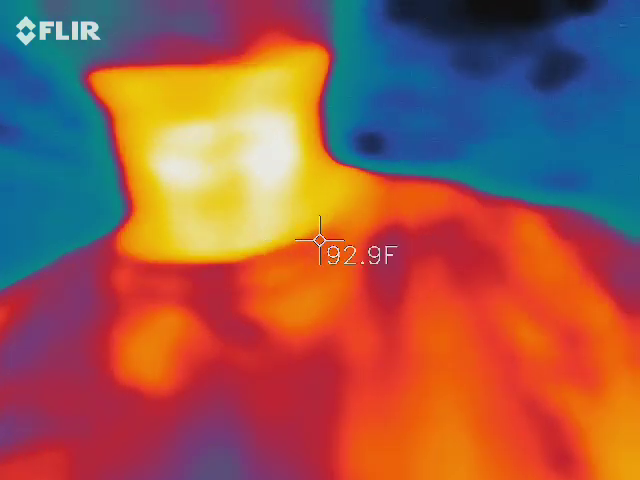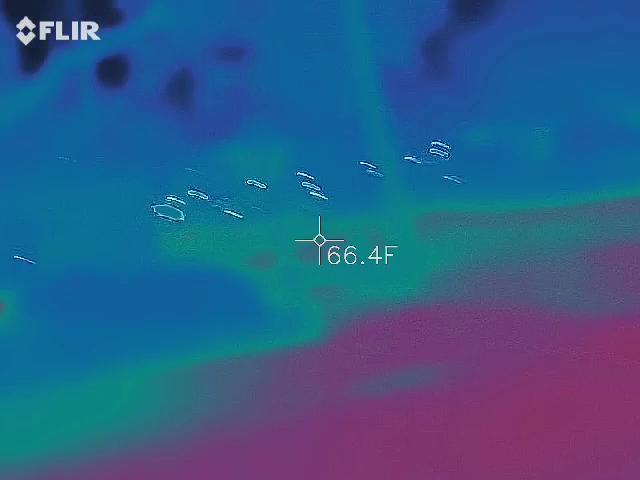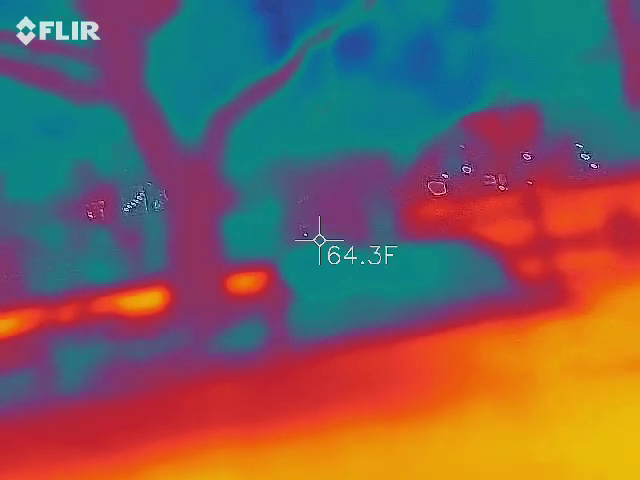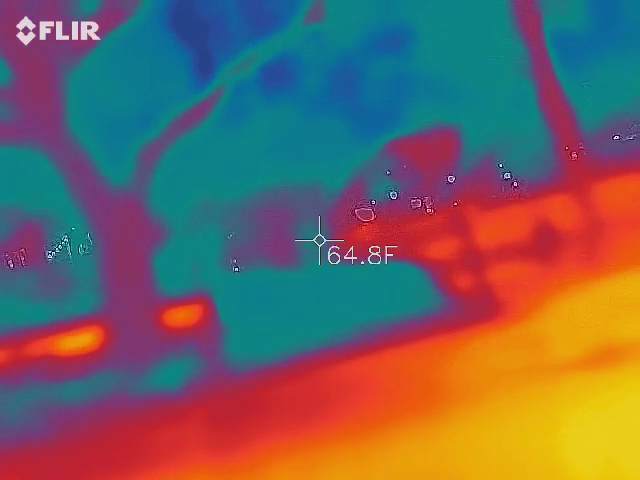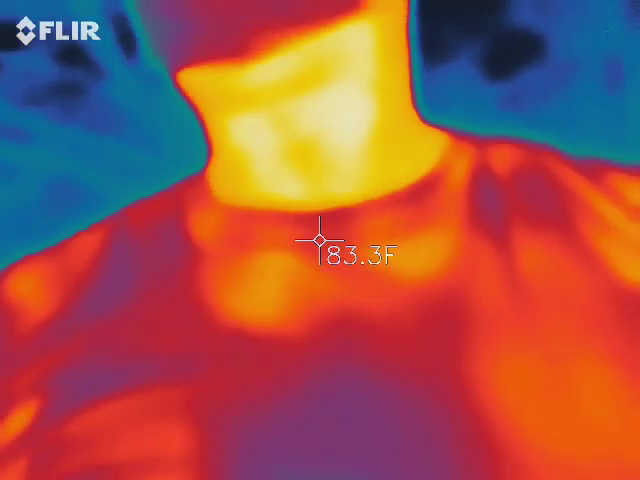So it will fluctuate based on whatever's inside the screen. If you take me out, the orange, red, and yellow will start to move in other places because it's always going to find that warmest spot. So really simple. The person who has this is just going to be the camera person all night.